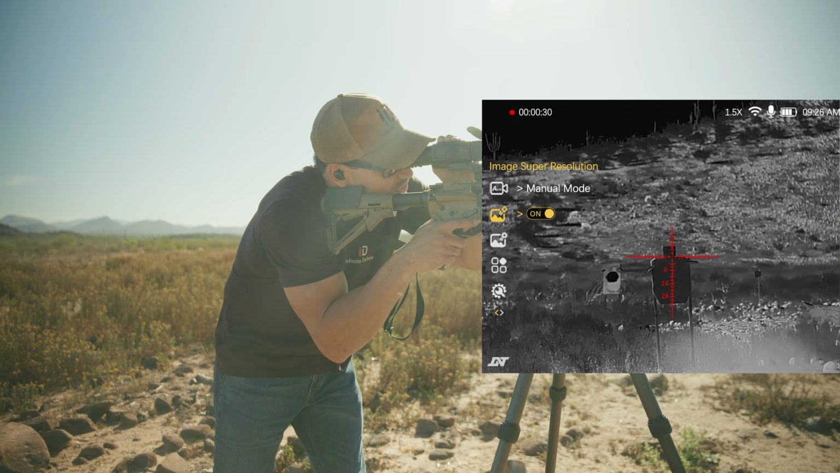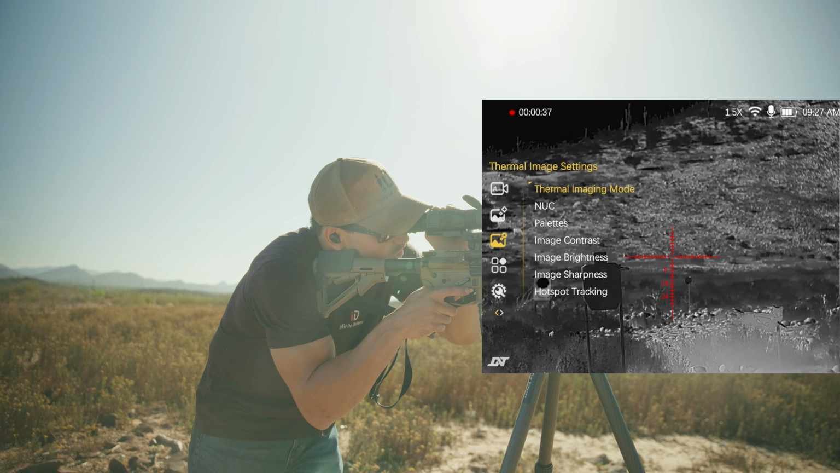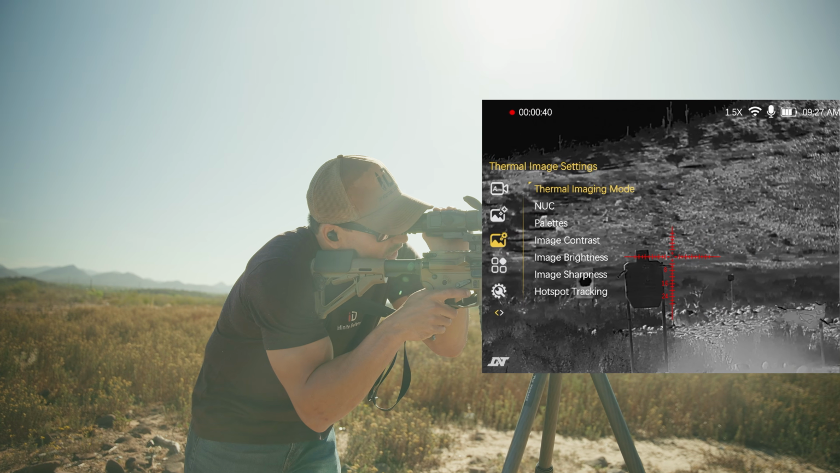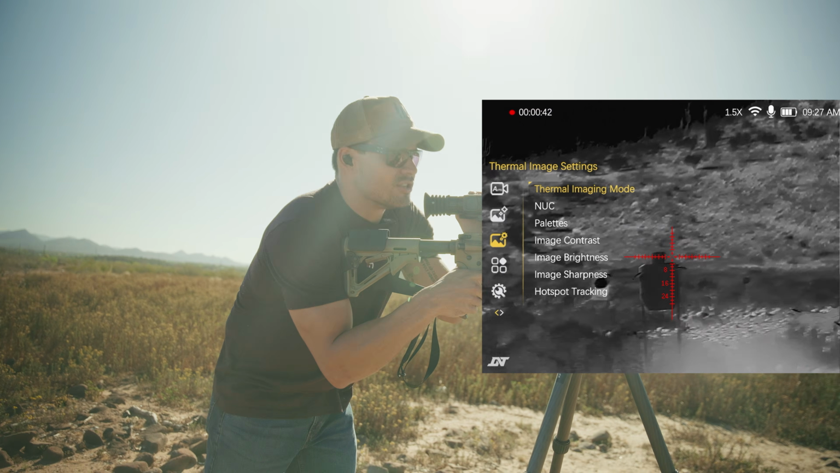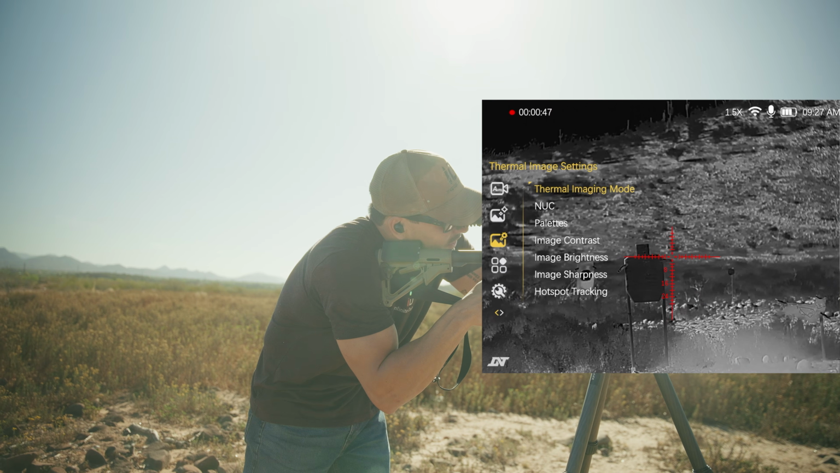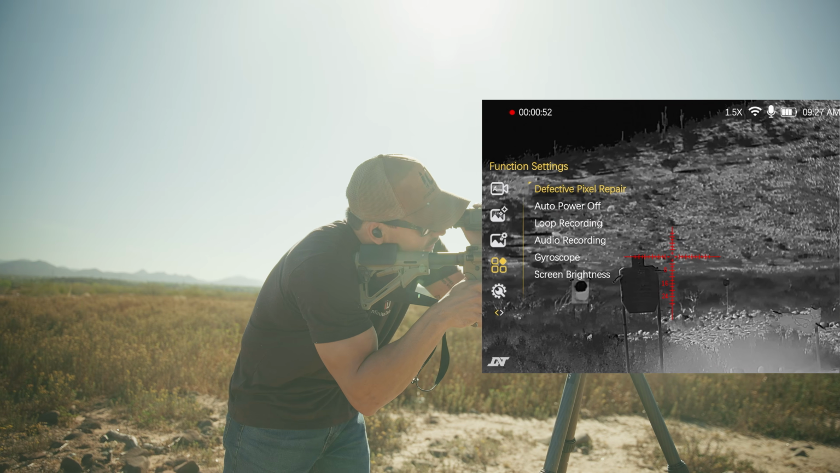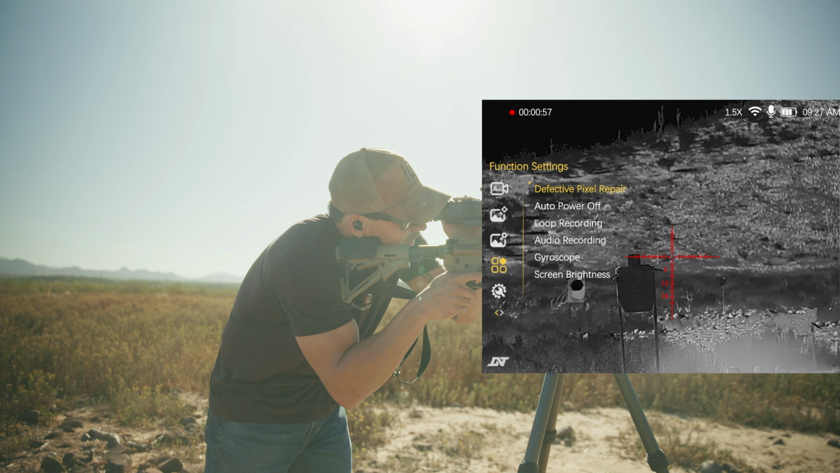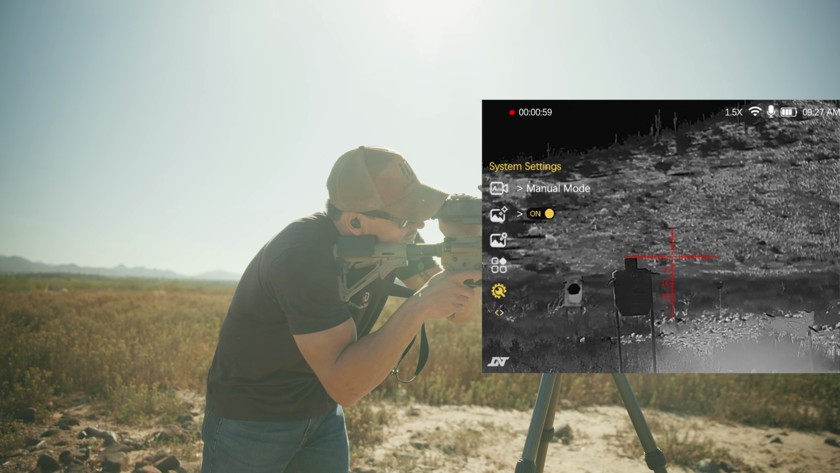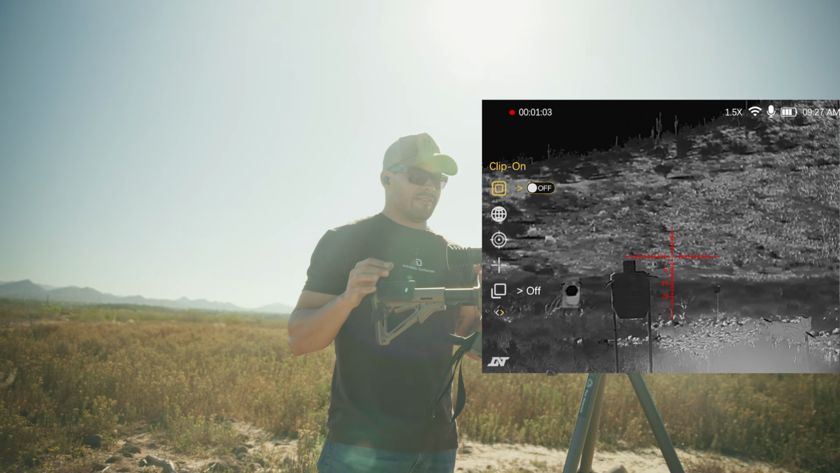Image super resolution, not sure what that is. Thermal image settings. So you can really tweak all the different modes. You can set the nuke, which I'm pretty sure is like the actual ambient temperature that it is using as a baseline. And then like your image contrast, image brightness, sharpness, whatnot. Function setting, that's a bunch of stuff I'm not gonna touch because I will mess it up. System settings. All right, that's the basic rundown of it.